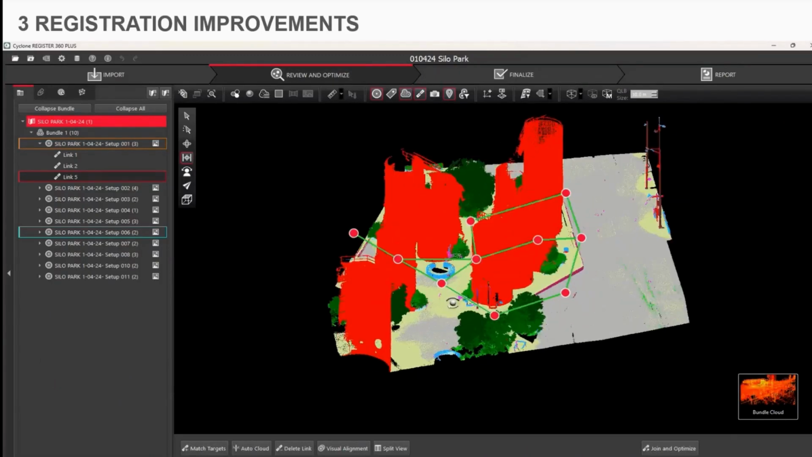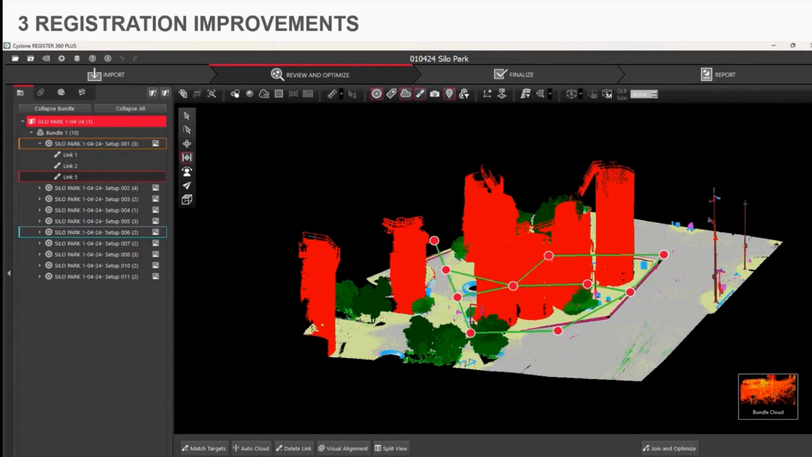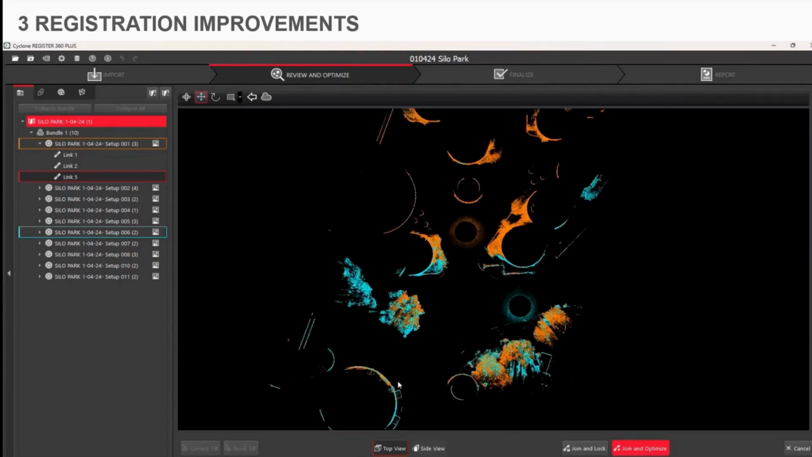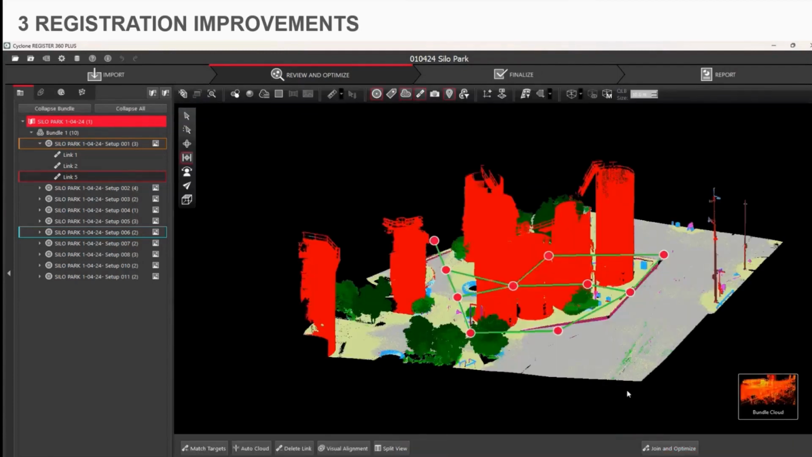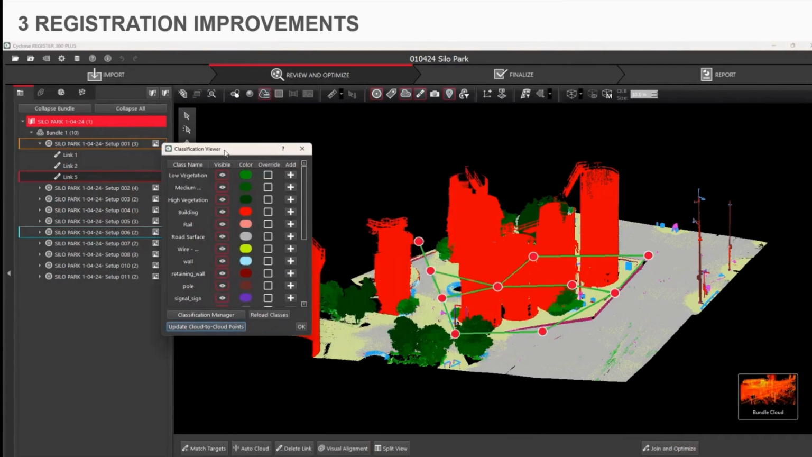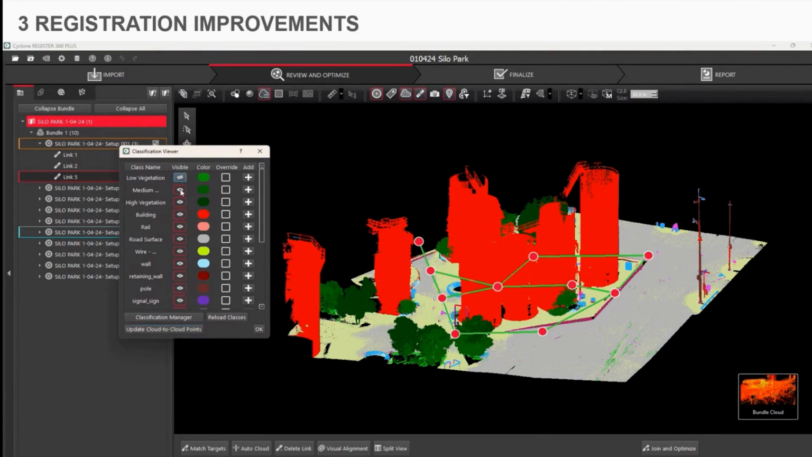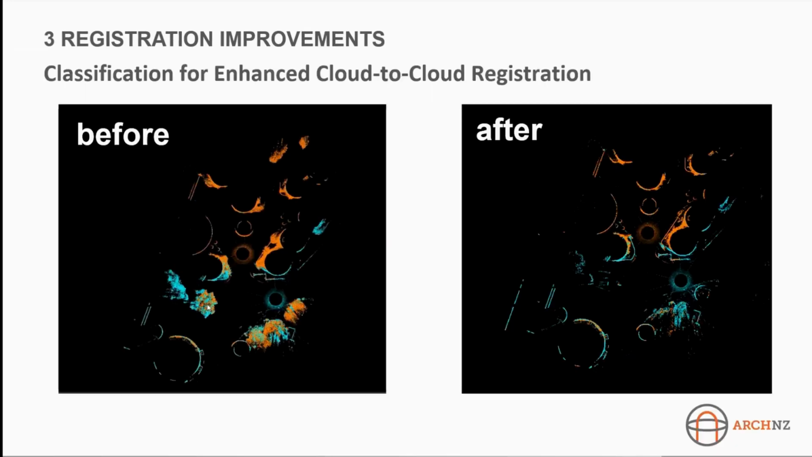So I've got an example here from that silo park data I was showing. In the registration here, you can see some trees around the site. If I go into my classification manager, I can then untick the 3 top green ones for the vegetation that it's found. And then I go update cloud to cloud and it will take out those ones that I have just visually removed. So pretty awesome.